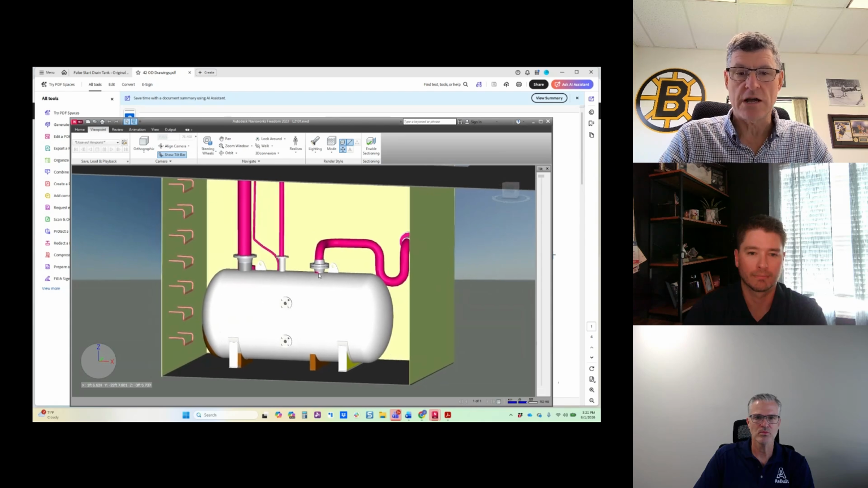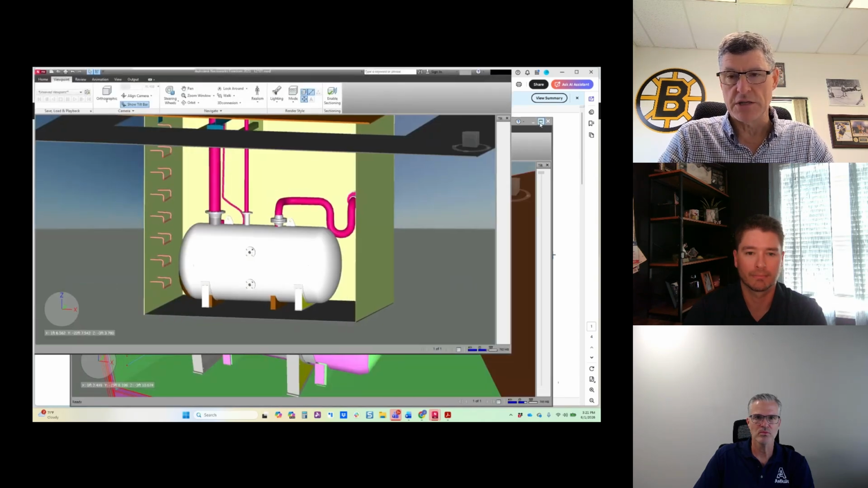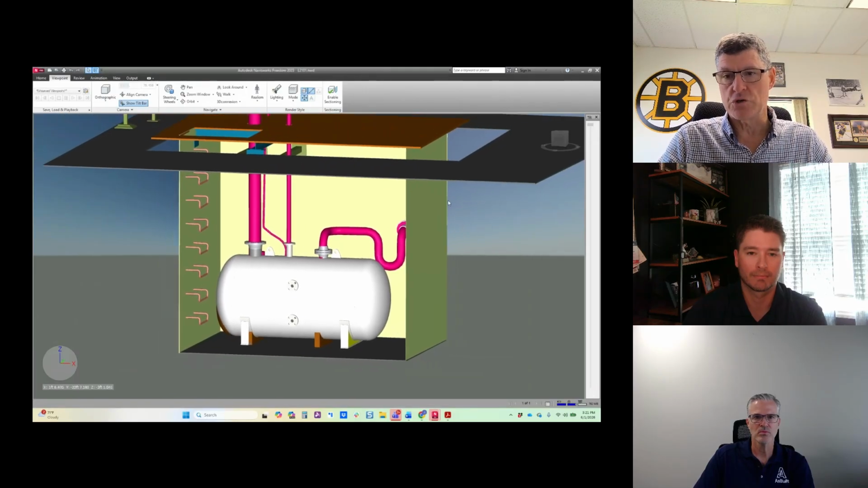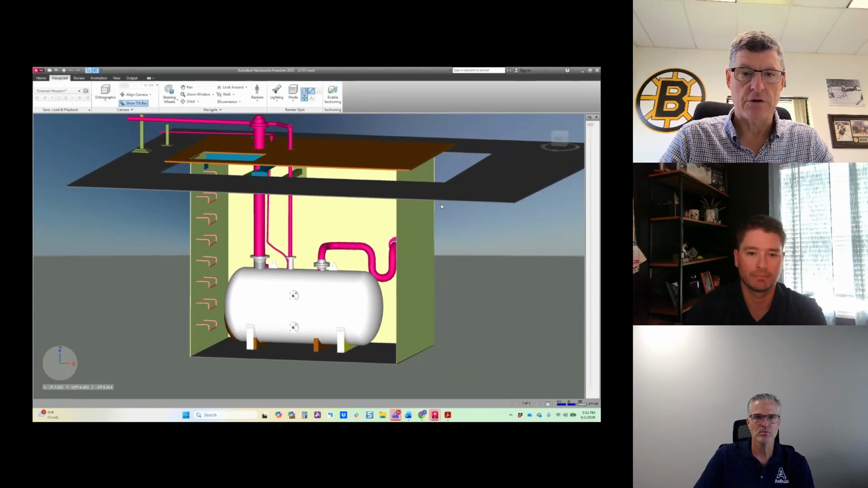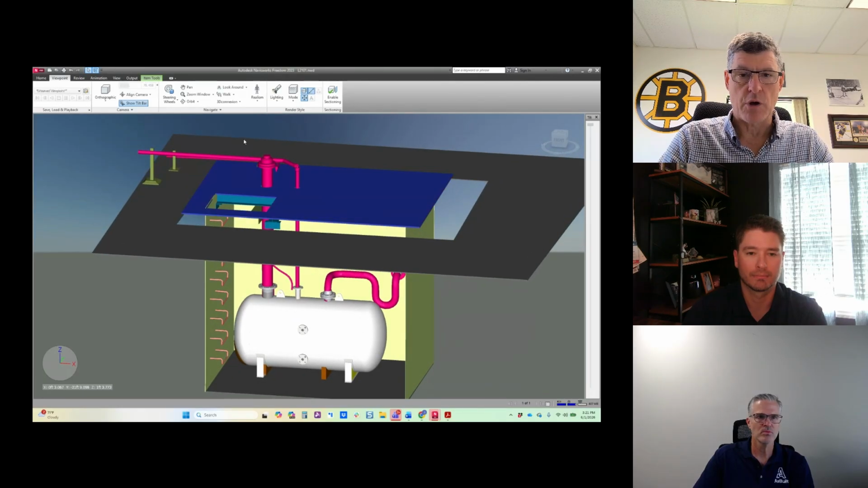And there was a short timeline between when the customer had released us to build these and when we needed to get the first 2 tanks in for the first outage. So it really, really did help us avoid any real problems.